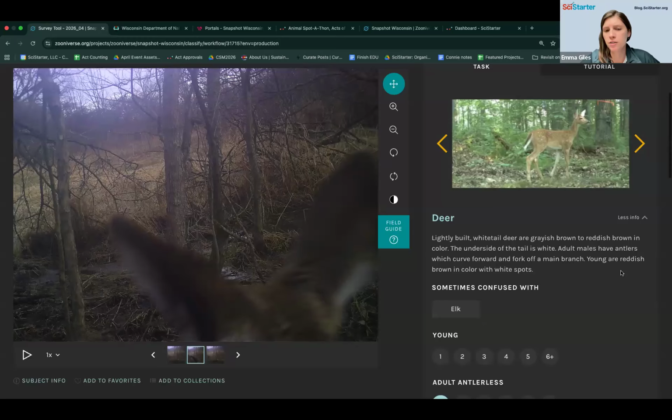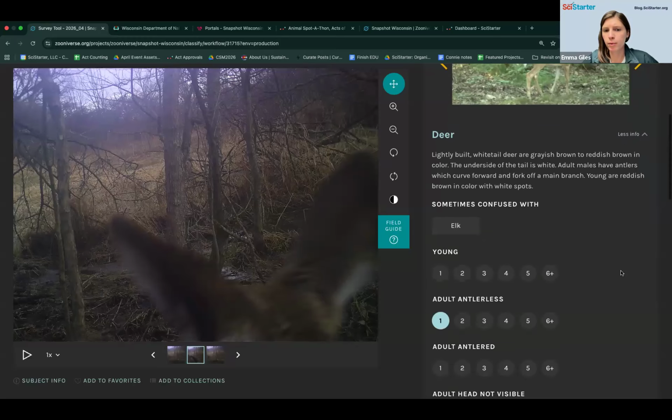So if anyone's run into, and I'd rather someone else in the group explain it, but there is a system for figuring out whether or not antlers should be classified as antlers or if they should be classified as no antlers or antlerless.